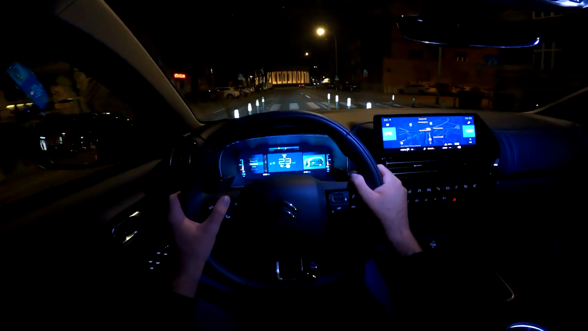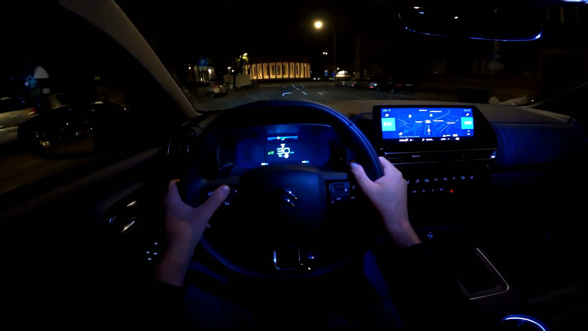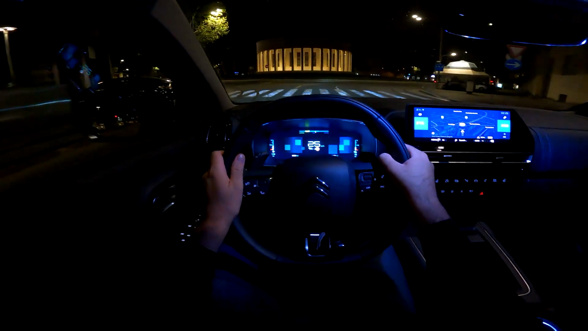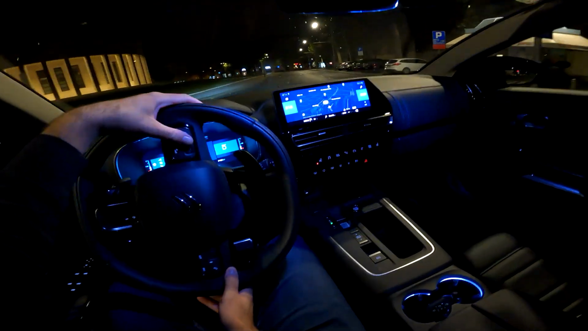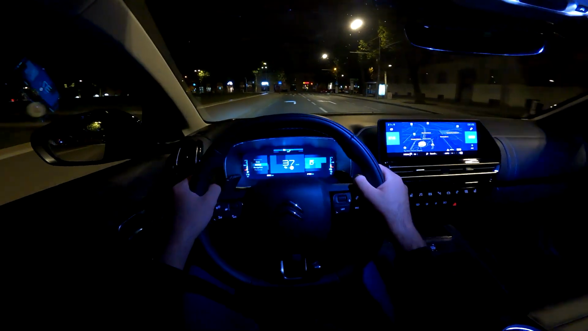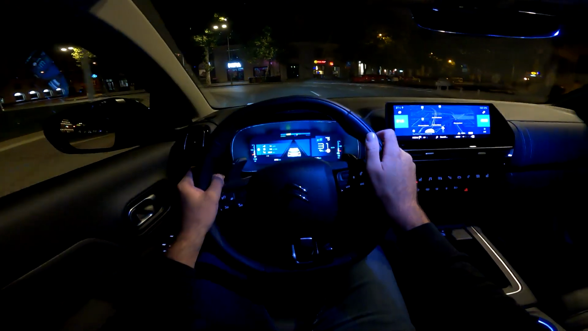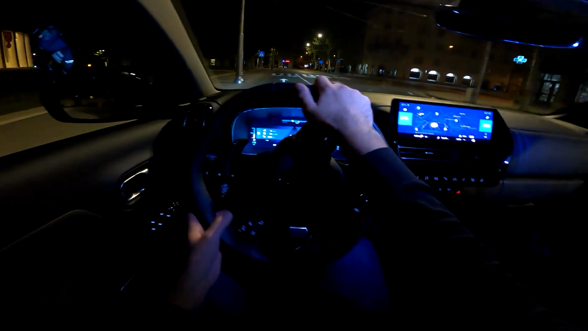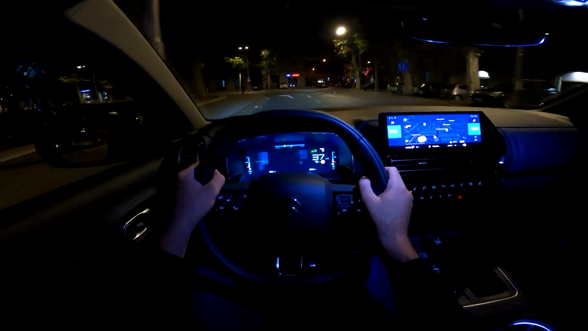Other options: minimum view, best for road trips, maybe during the night. Dials view, and what else do we have? Driving view, which has driver assist systems layout here. Speaking about those, of course, the car is packed with technology and many options and systems are available.